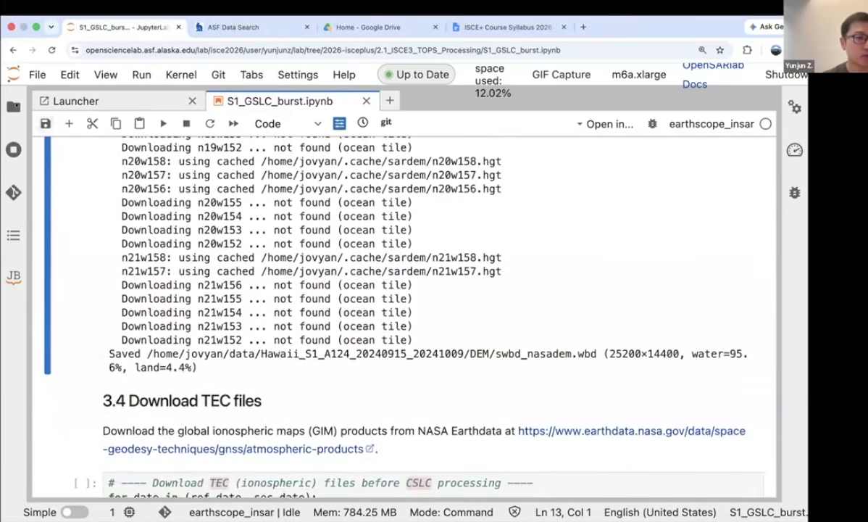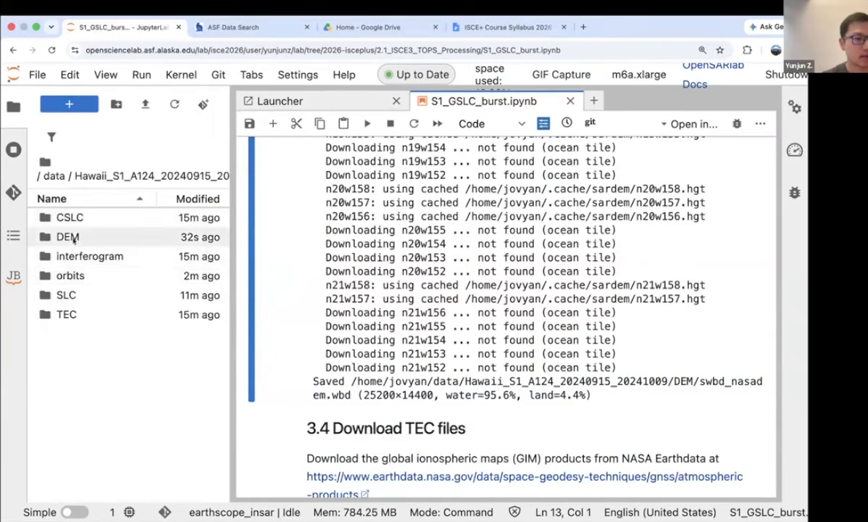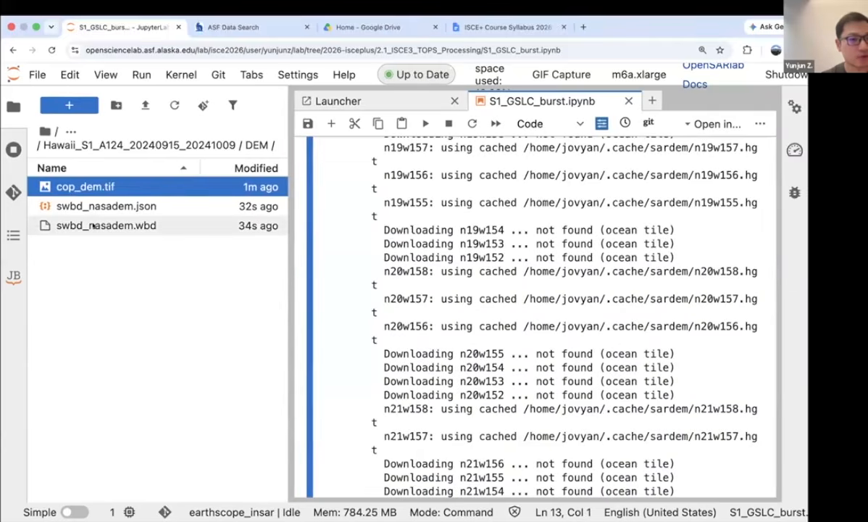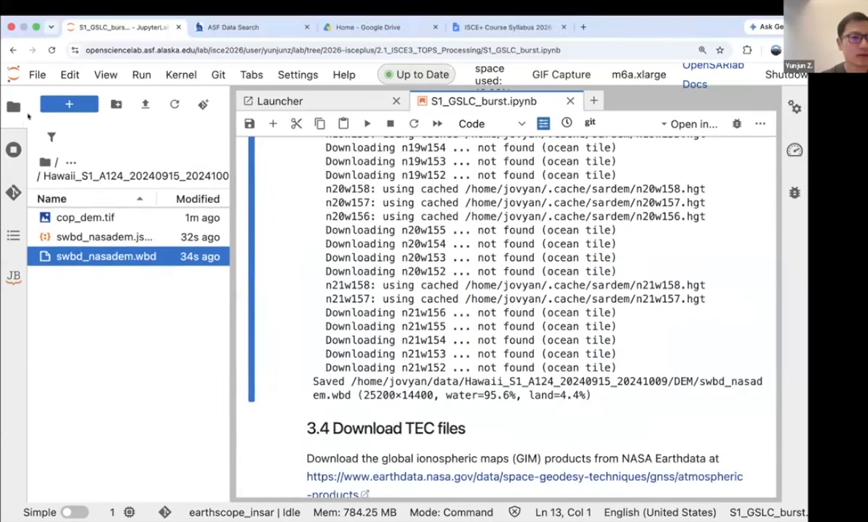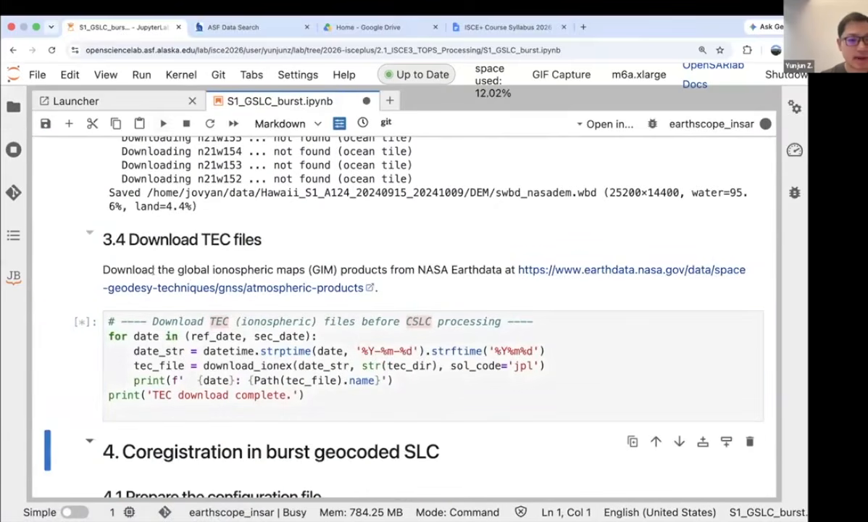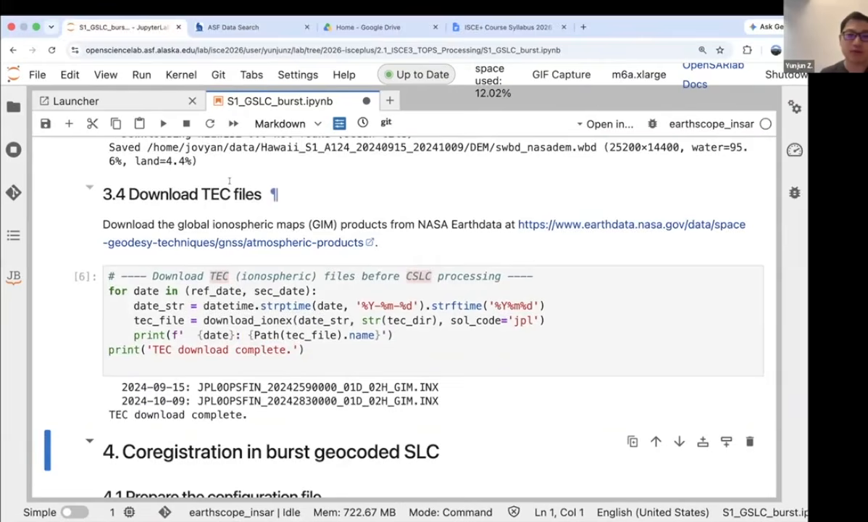Okay, with this finished, you can see from the DEM folder that we have the Copernicus DEM downloaded in GeoTIFF format, and we have the water body here. Okay, let's go to the next one. We're downloading the ionosphere as well, and more specifically, the global ionospheric map product, or GIM products. We're downloading that because we're using the ionosphere for the co-registration also. In the next cell, I will spend a lot of time explaining why we're doing that.